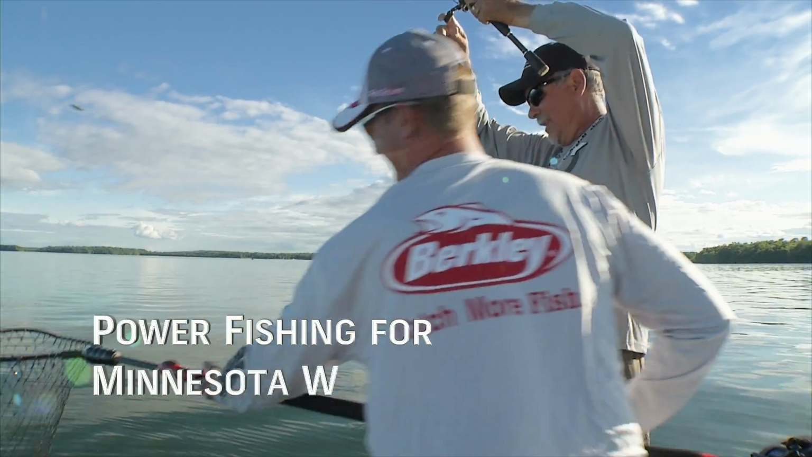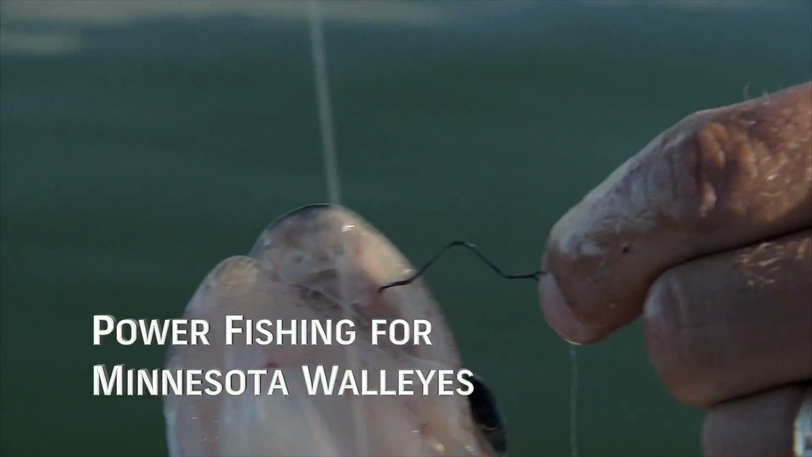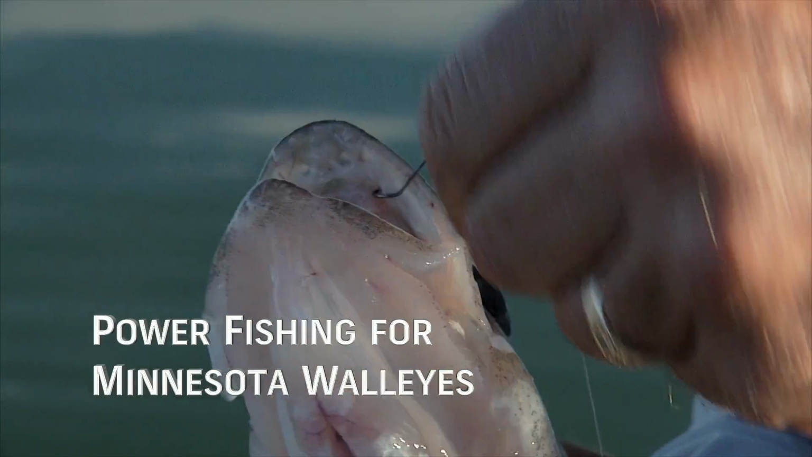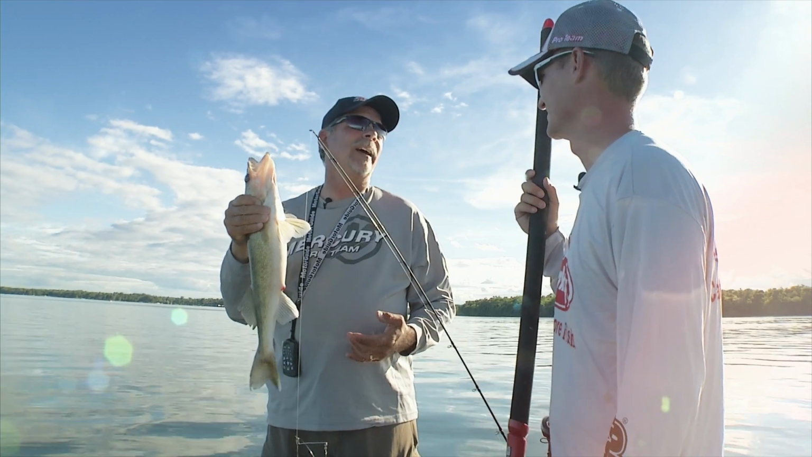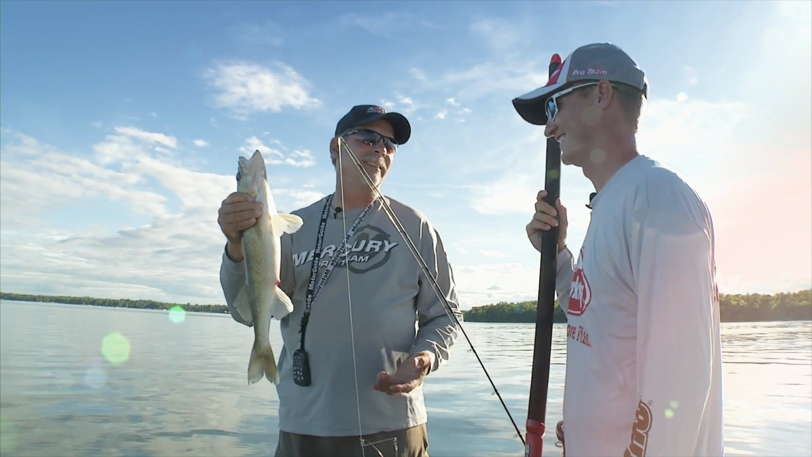When it comes to tournament fishing for walleyes, time is money. Some of these fish are so skinny out here, and then you get one like this, it looks like he's been eating everything. A lot of bugs hatching, a lot of crayfish in the system. There's a lot of controversy about the slot, but you can't argue that Leech Lake has come back in a big way.